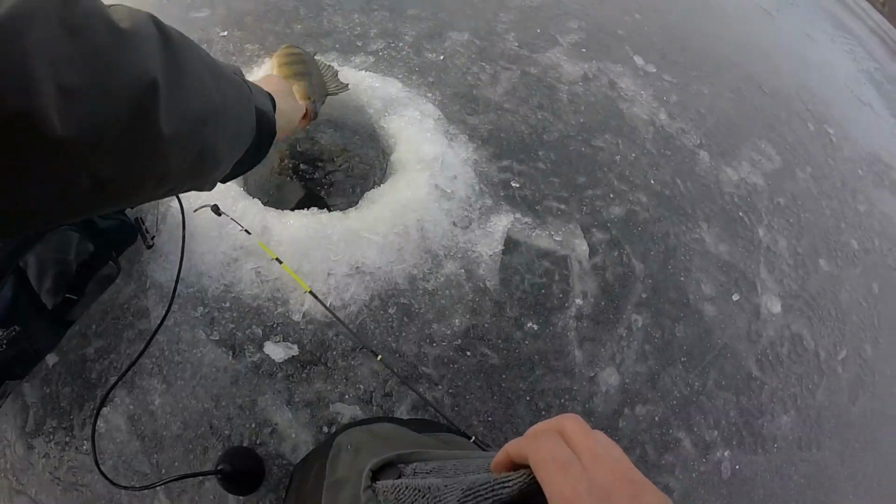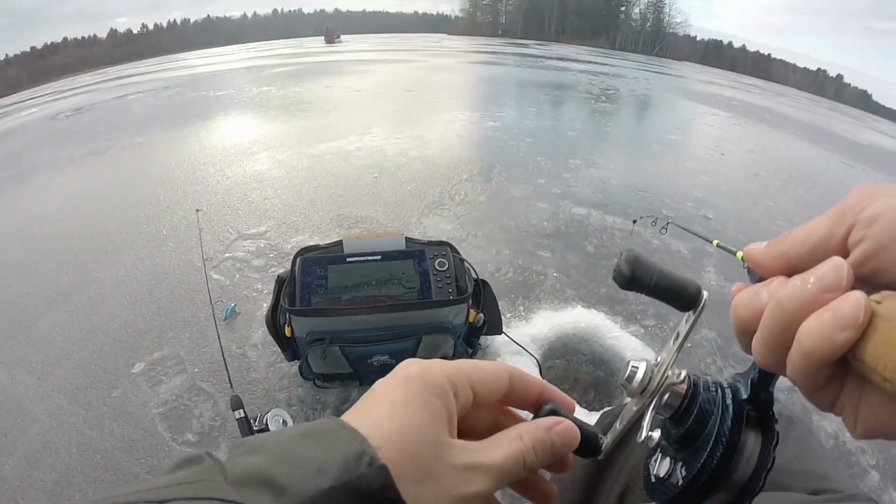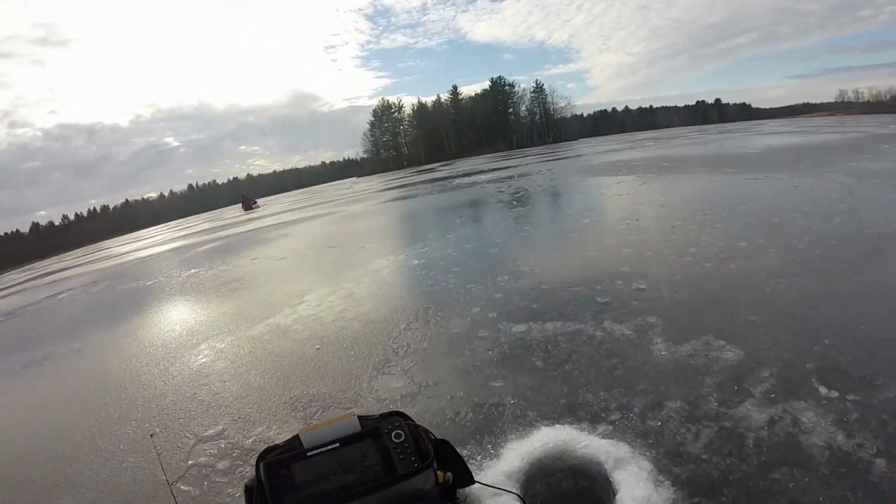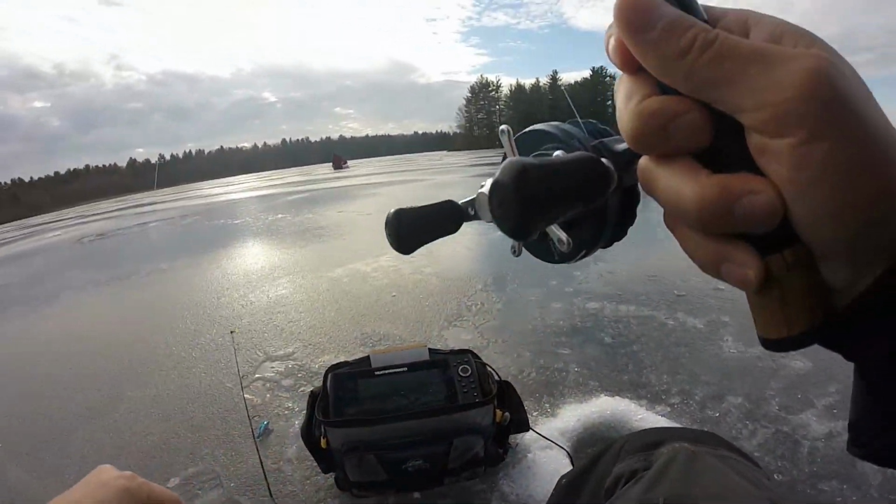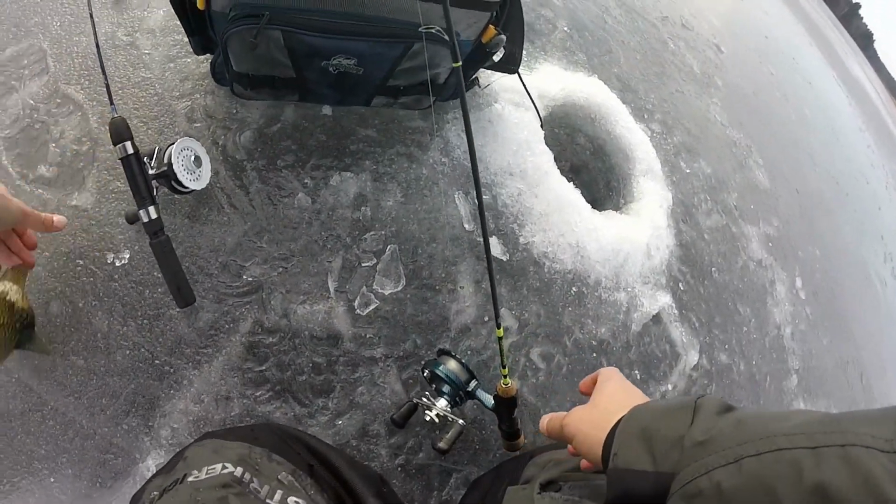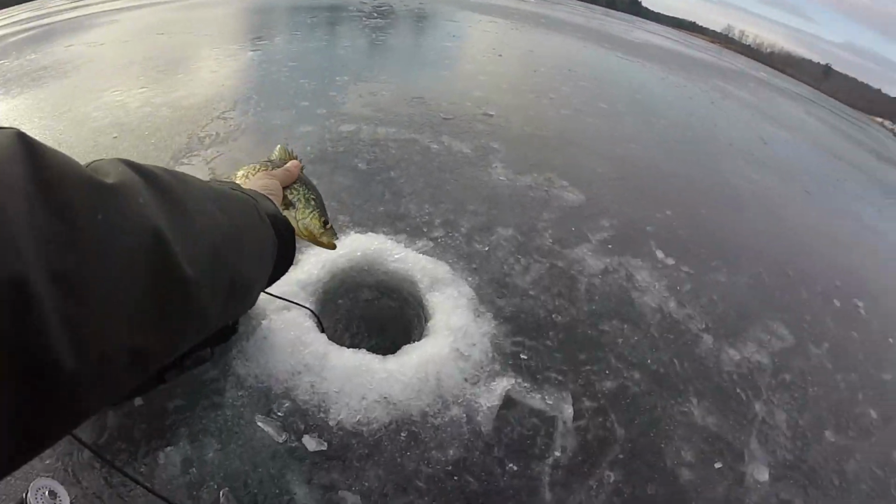Another little tanker. Oh, 100 miles an hour. 1, 2, 3. Crappie! Loving it. Loving it today, guys. Crappie! Not very big.